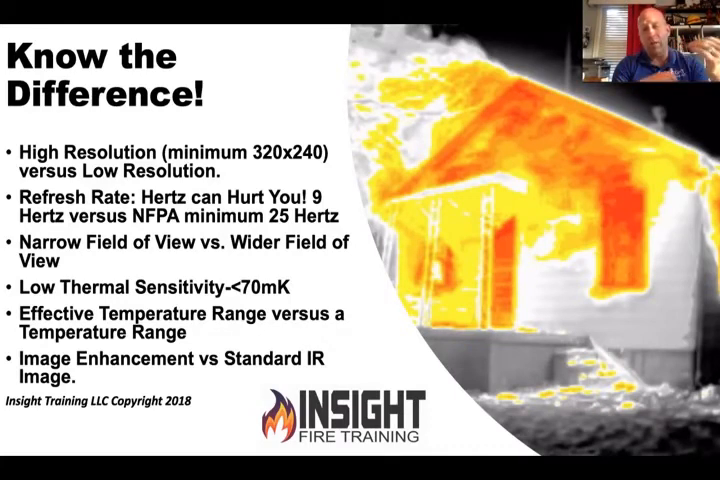The secondary search is supposed to be more thorough. So when you get above 70 millikelvin, which is each millikelvin is 1,000th of a degree, you start seeing less and less. You'll see the fire really well, but you won't see discernible details. You want a camera with a low thermal sensitivity, a very sensitive camera. Like me coming off my 4-day and coming back to work, I might be a little punchy at the kitchen table. I'm really sensitive, right?